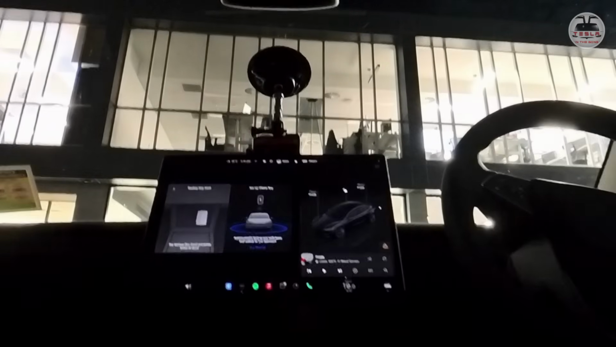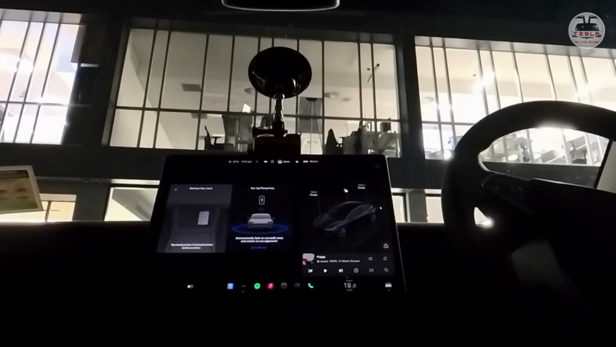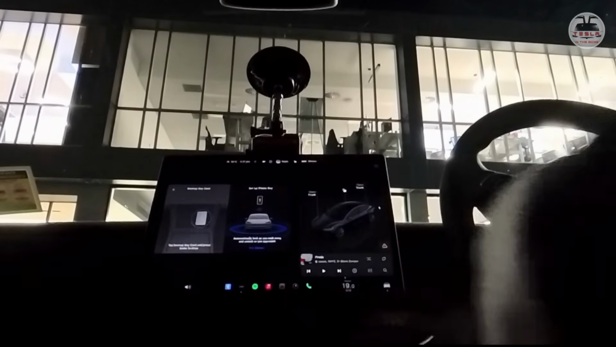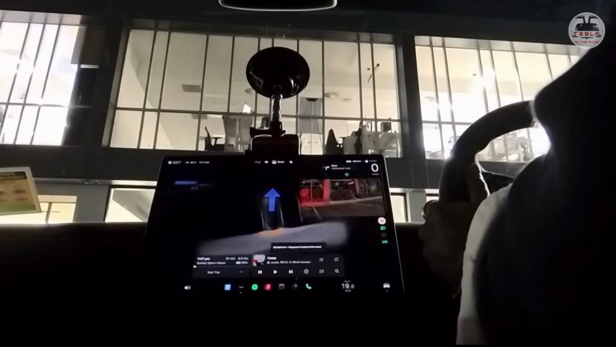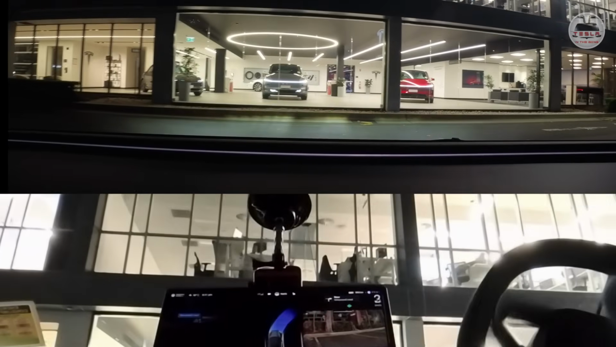Oh, it wants the key. Okay, my key fob is here. Sorry, guys. My bad. Let's put the key there. Okay, press and hold. One more time. Press and hold. Okay, the lights have turned on. It says going forward, it's taking the...